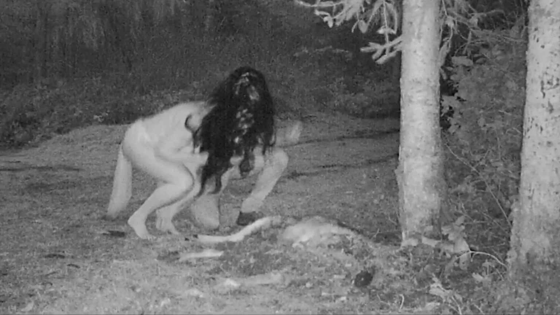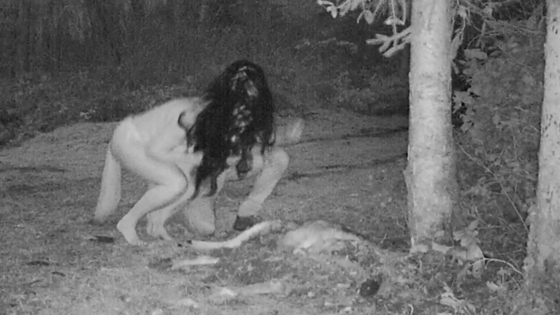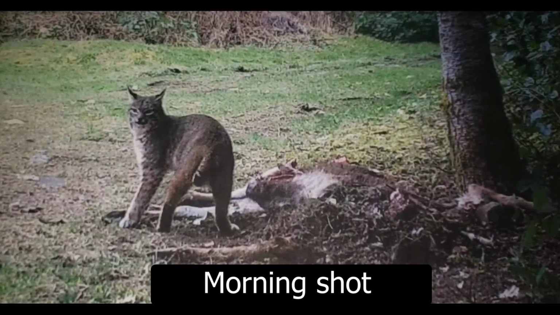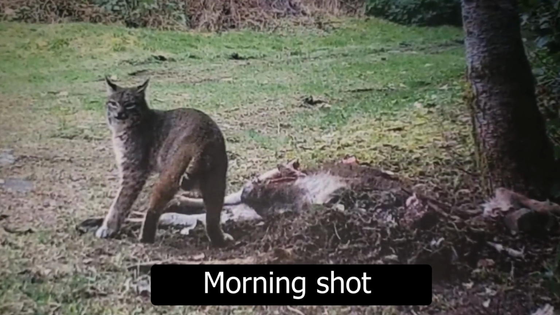The images appeared to depict a macabre ritual, with figures hunched over the carcass in a way that suggests something beyond mere scavenging. This footage is now going viral, with many speculating that the so-called night witches were conducting some sort of satanic ritual. 2 images from a trail camera were uploaded online with the caption, "My uncle has a